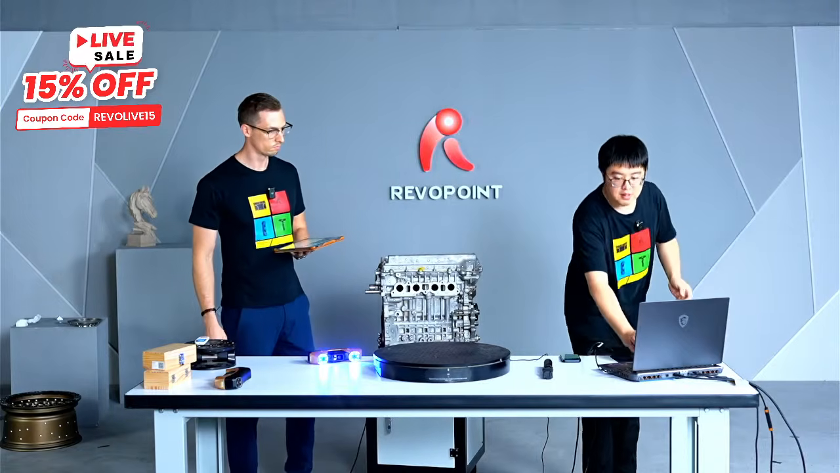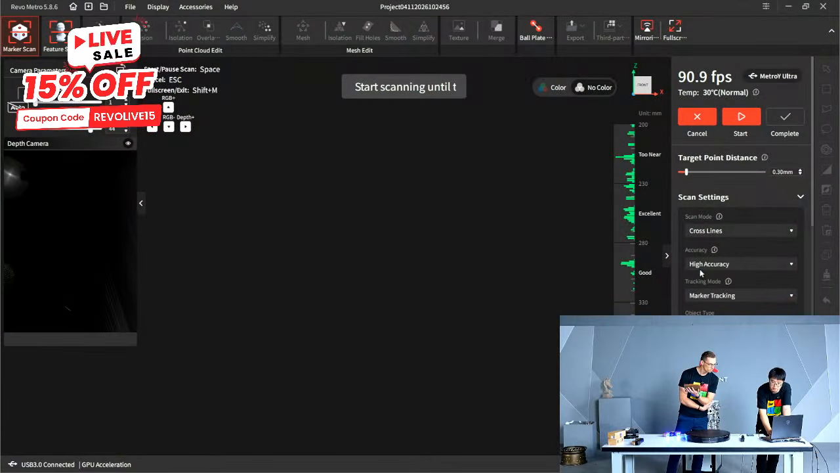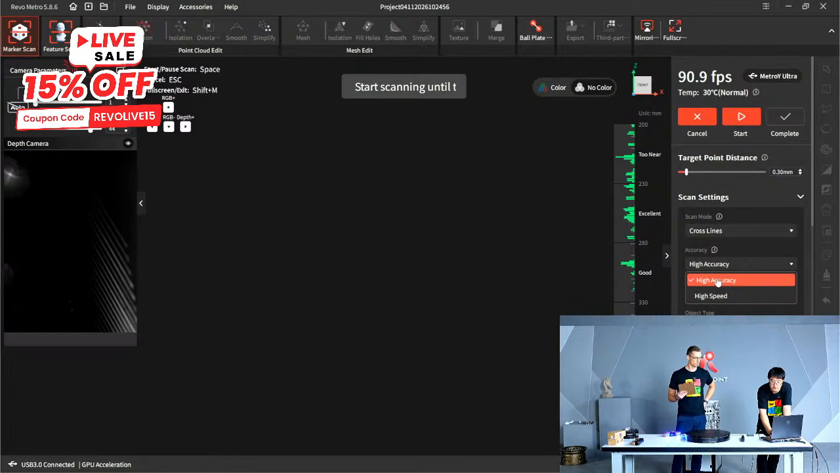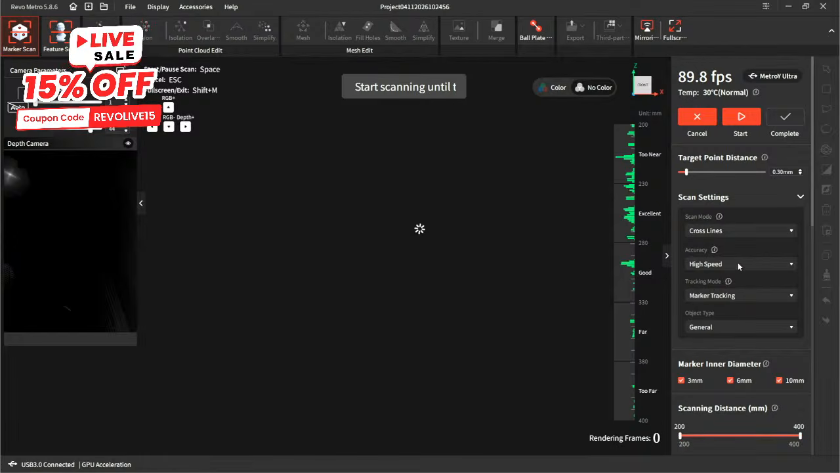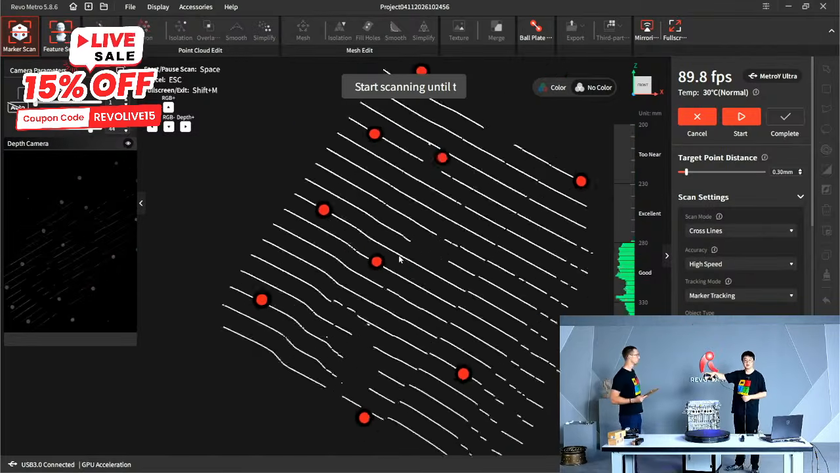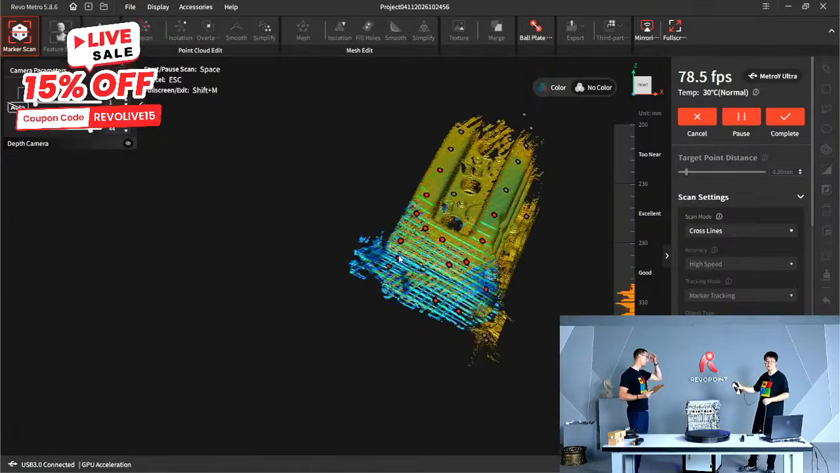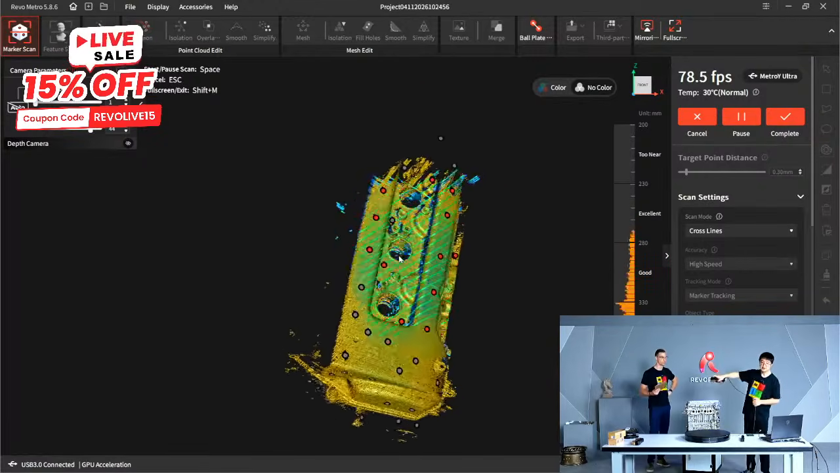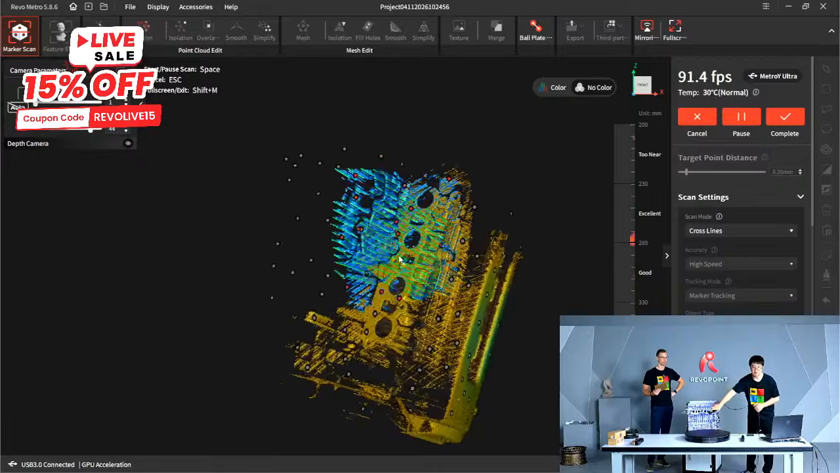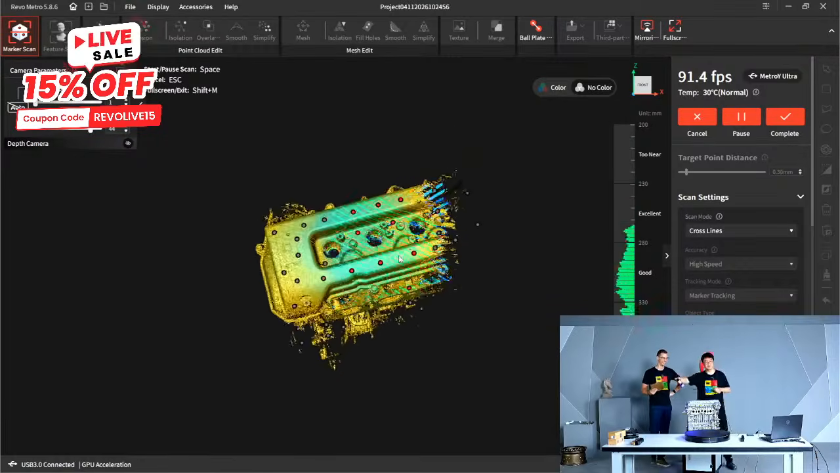Okay, now I'm going to show you something different. This is not MetroY Ultra exclusive. This is just a new feature of the Revo Metro software that we're offering you, the high speed mode. And to show you how good this is, that's how fast you can transition between those faces. That's amazing. It hasn't said, oh, it just said tracking loss for a moment.